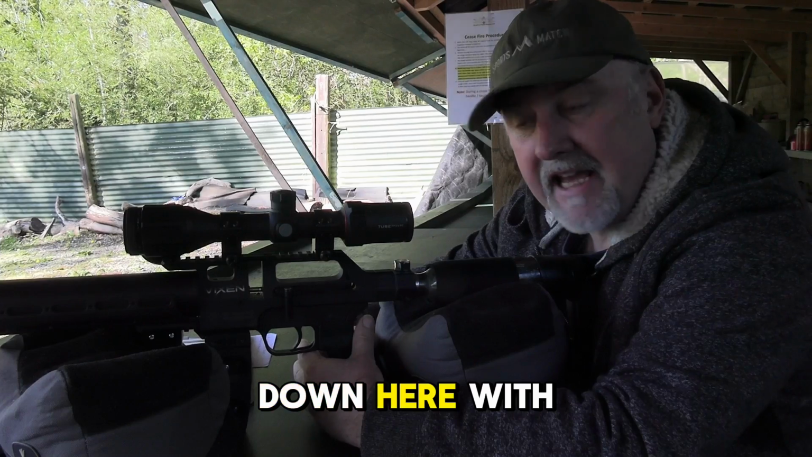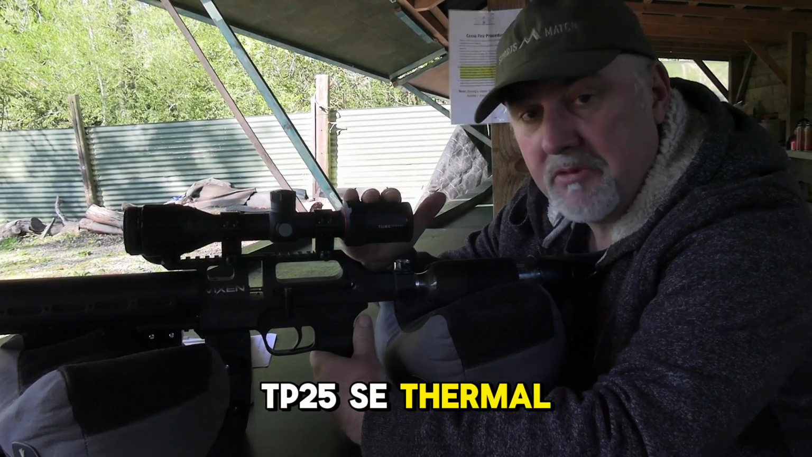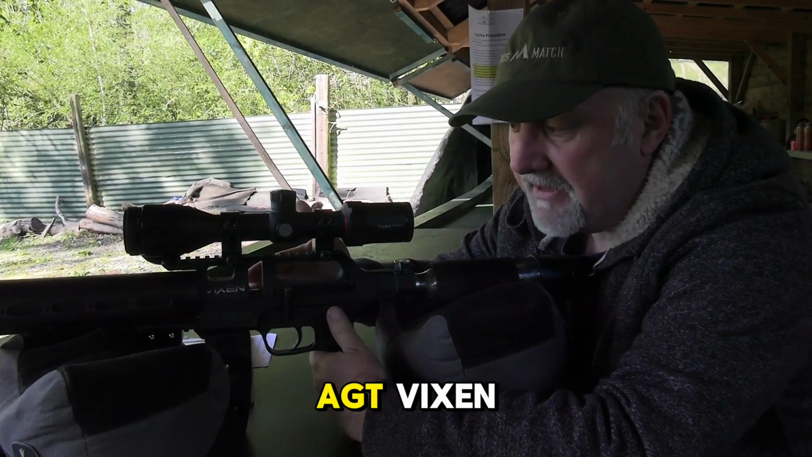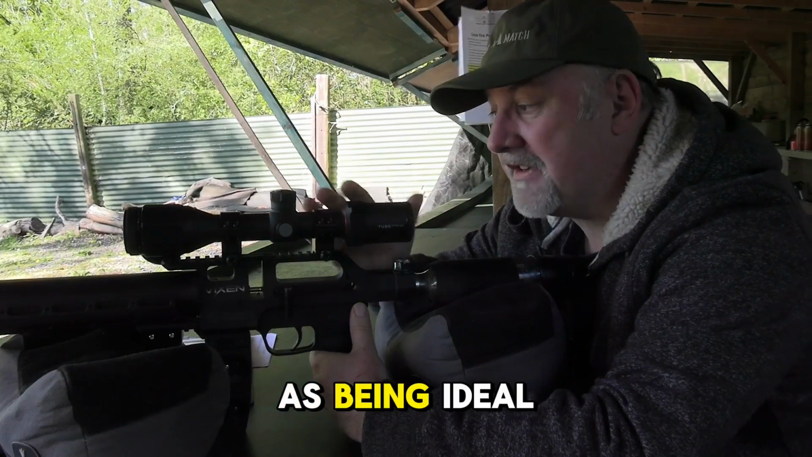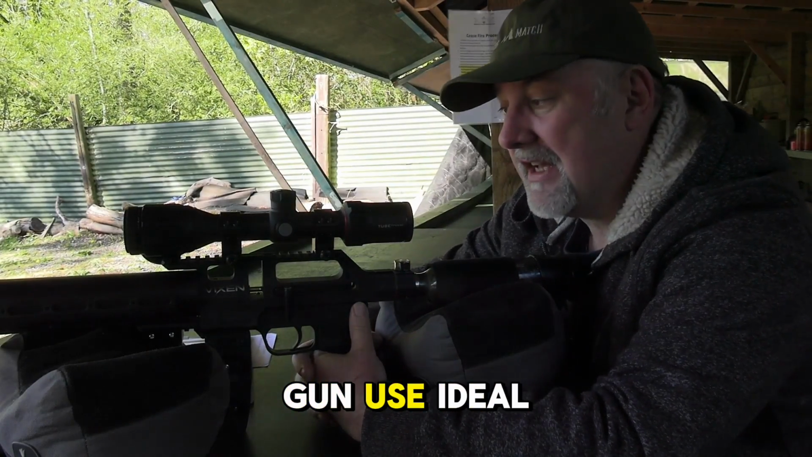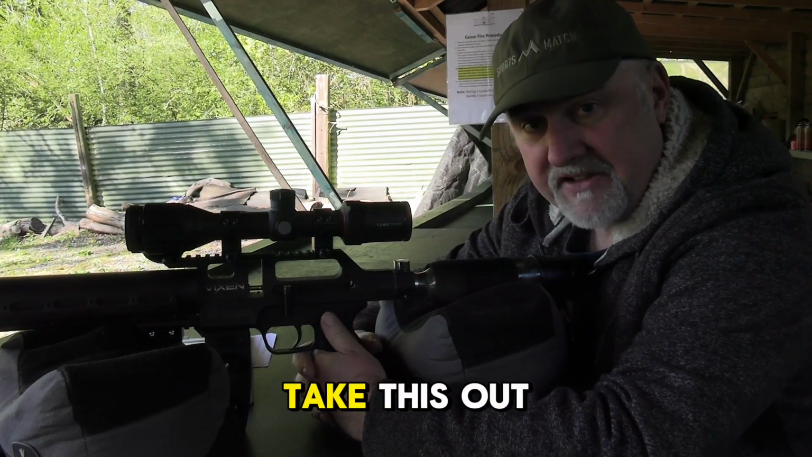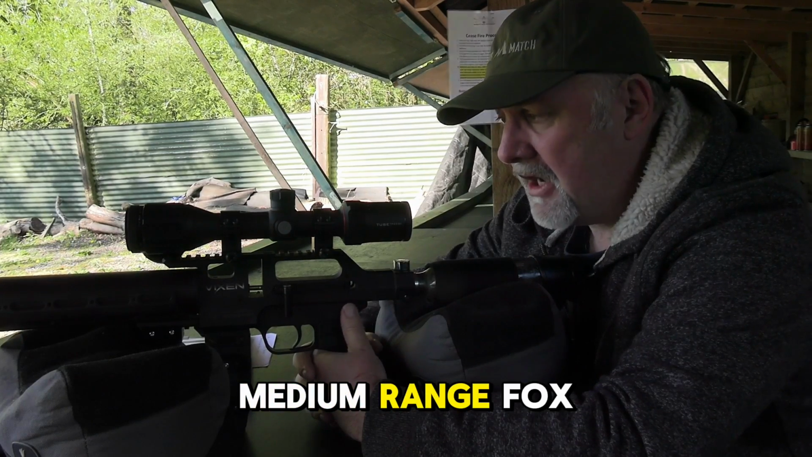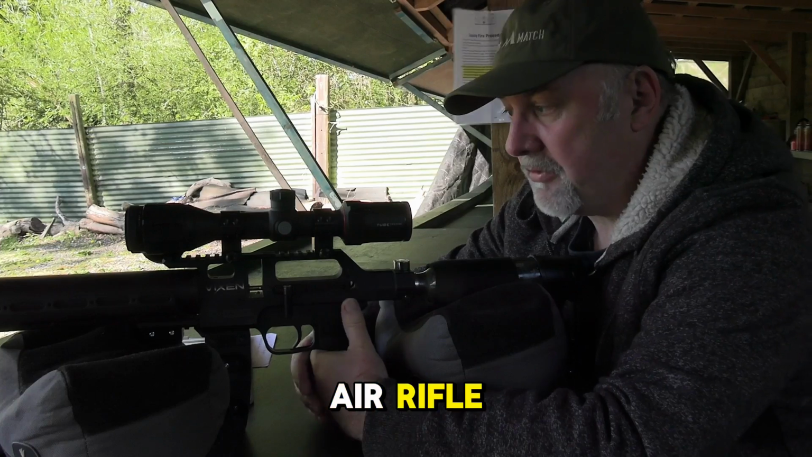Now the reason I'm down here with this Infiray Tube TP25 SE thermal scope, which I have mounted on an air rifle, an AGT Vixen, is that this scope is marketed as being ideal for short to medium range airgun use, ideal for rats and rabbits. You probably could take this out a little further for short to medium range fox shooting as well, albeit obviously you wouldn't do that on an air rifle.